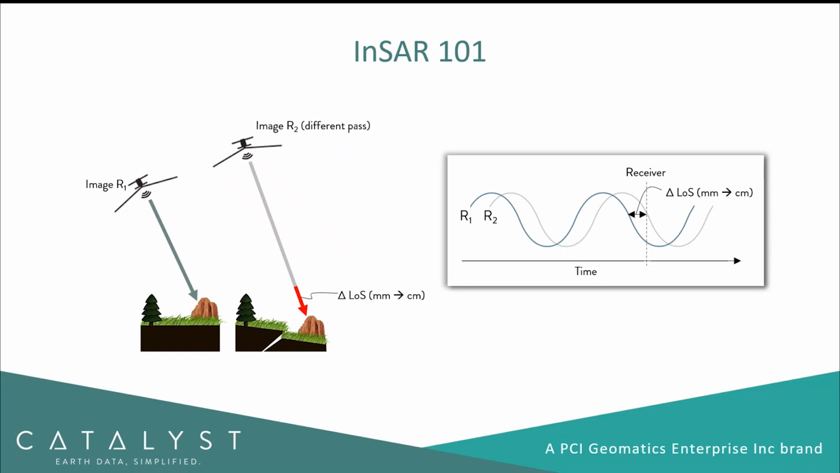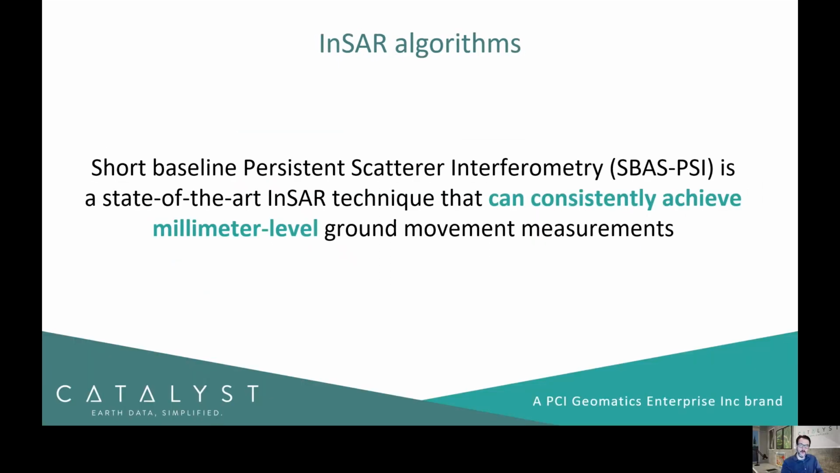The specific algorithm that we are using is called Short Baseline Persistent Scatter Interferometry, SBAS, and it's a state-of-the-art technique that can consistently achieve very high accuracy ground displacement measurements. This technique has been developed to produce consistent data where atmospheric effects can cause a decorrelation of the signal over time.